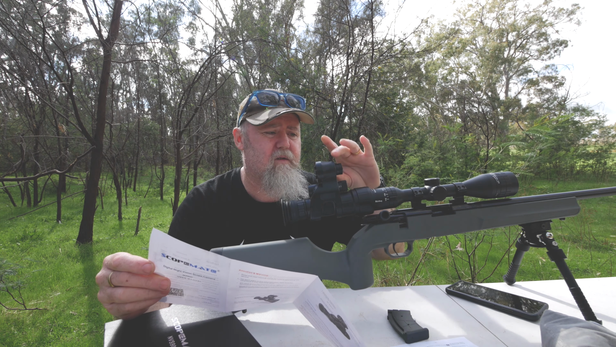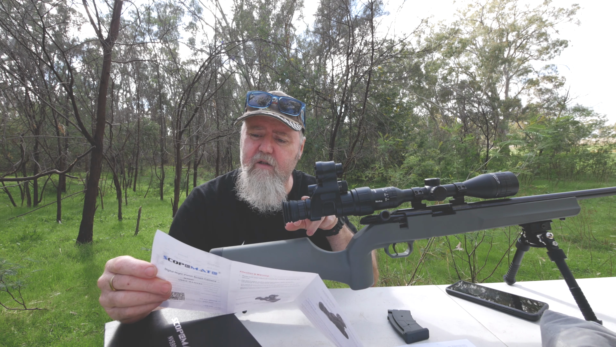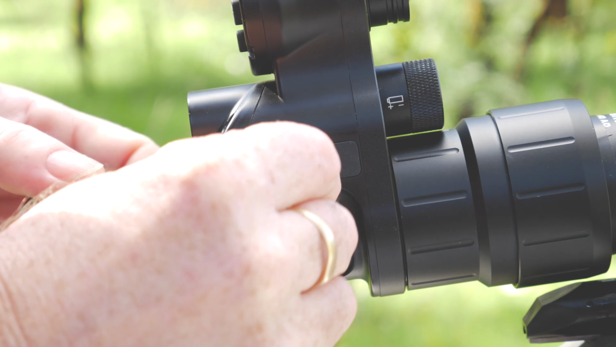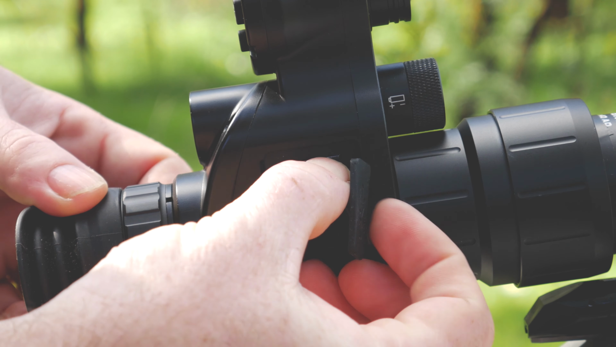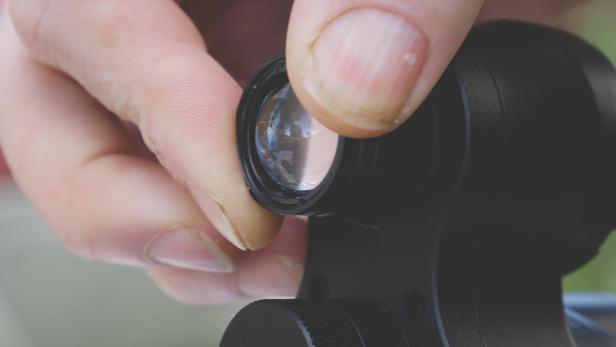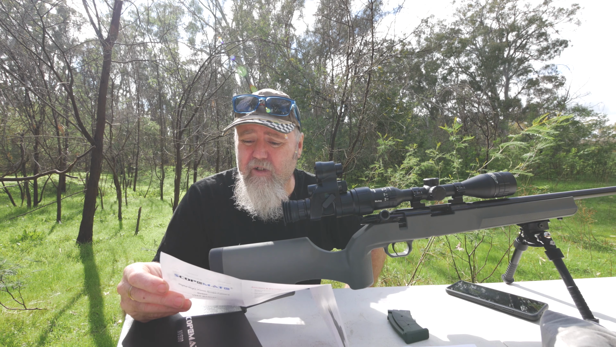The infrared power, so the IR illuminator, is 5 watts. The output video type is MP4. The eyepiece is a HD OLED display. Transmission methods are Wi-Fi and USB. They're under there, USB and a little memory card. Infrared illuminated distance is 300 meters. Photo resolution is 3456 by 1944 pixels. The video resolution is 1920 by 1080, and it does 120 frames per second, 60 frames per second and 30 frames per second.